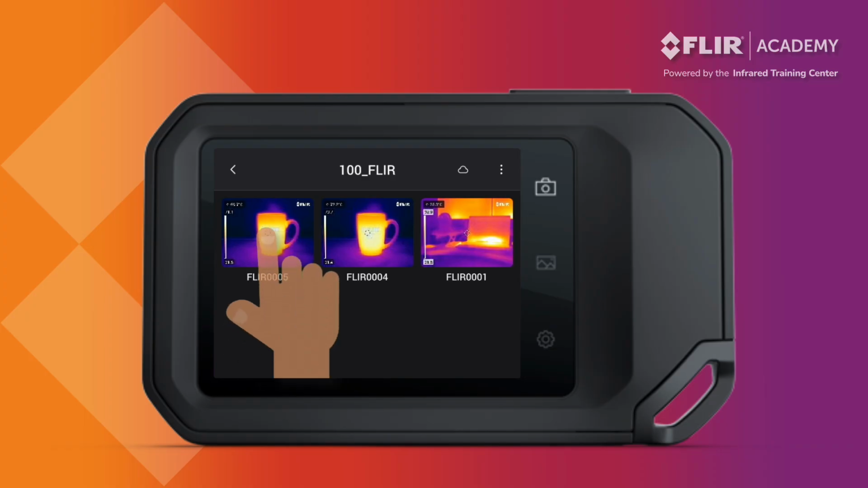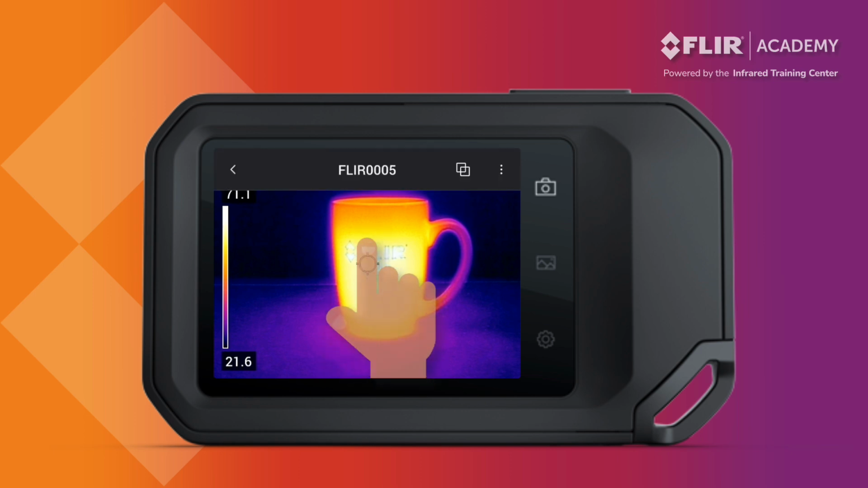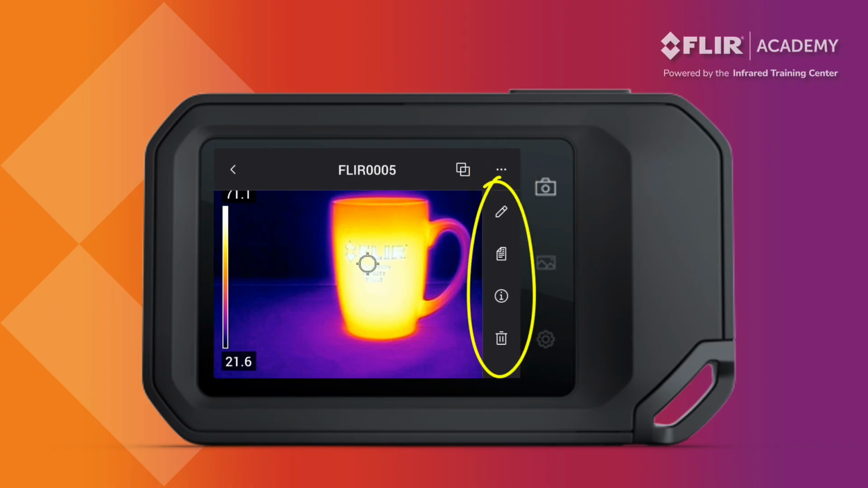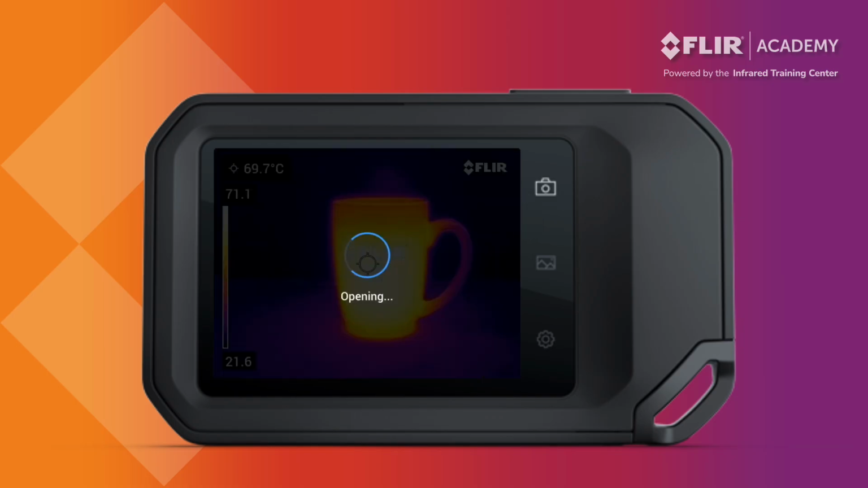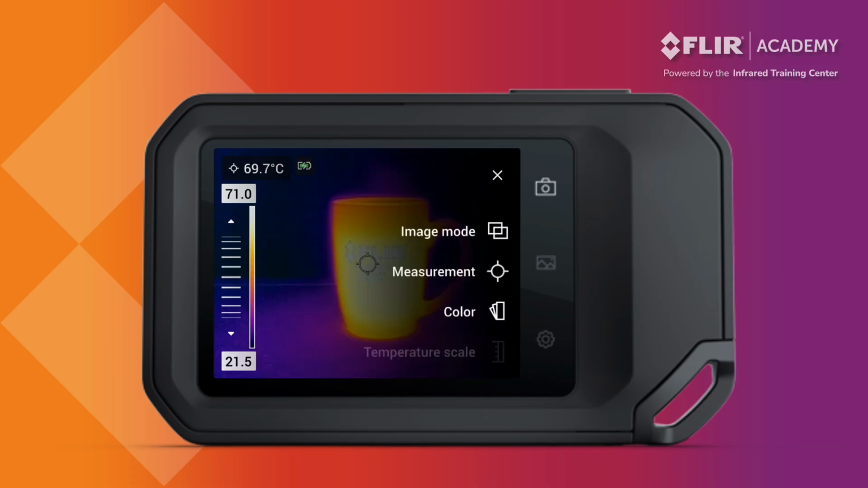Select an individual thumbnail to view the saved image and touch the screen once more to reveal a menu header that contains several options. Touching the three dots in the upper right corner will reveal a submenu that allows you to open and edit an image. Select the edit icon. This will open the image and provide most of the functionality that's available in live viewing mode. Select the main menu option in the lower right corner of the screen to access image mode, measurement, and color palettes. Here you can change the color palette or adjust the viewing mode if desired.